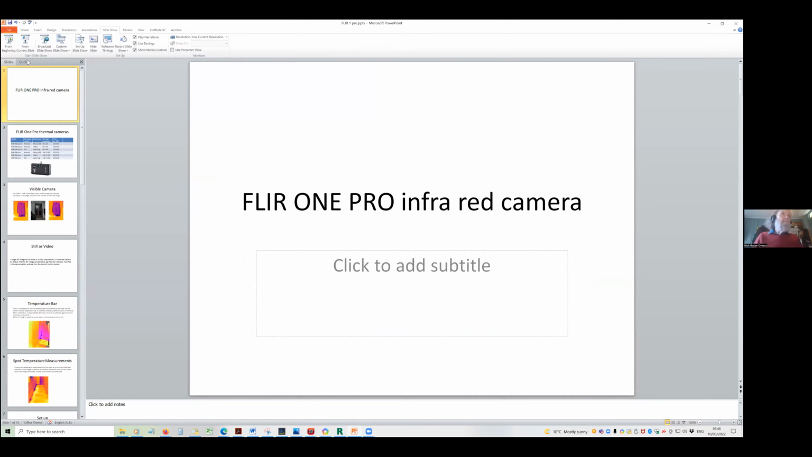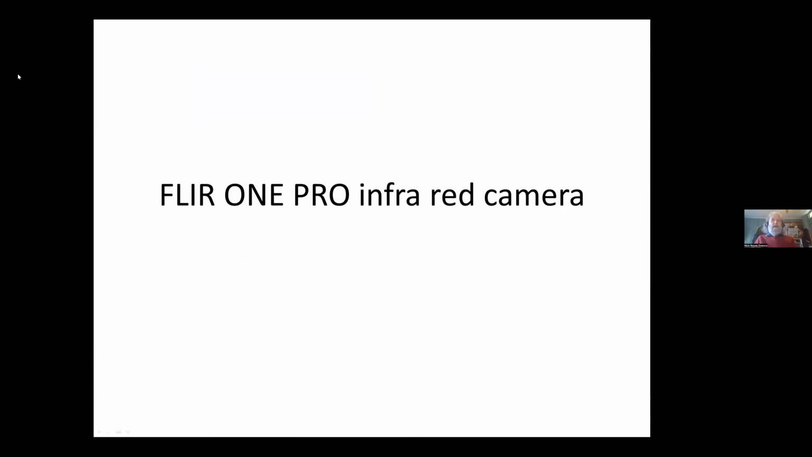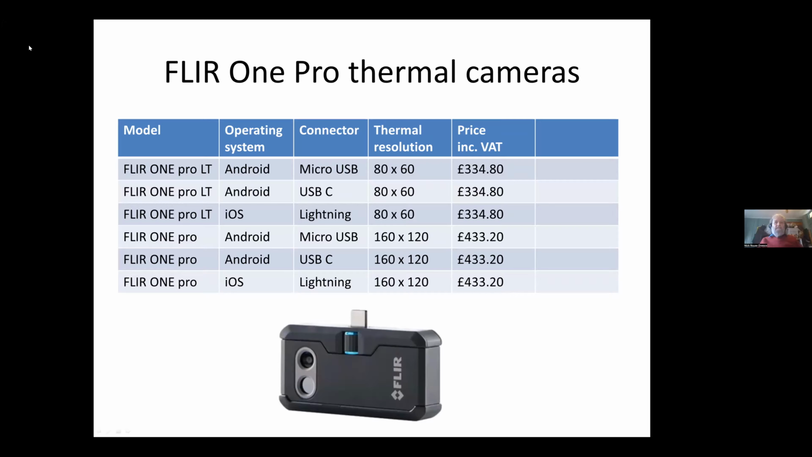The actual device is a FLIR device. It's right at the bottom end of their range. FLIR is the major manufacturer in this area, and like the one you saw, many of them go up to thousands of pounds. So it comes in 6 varieties.